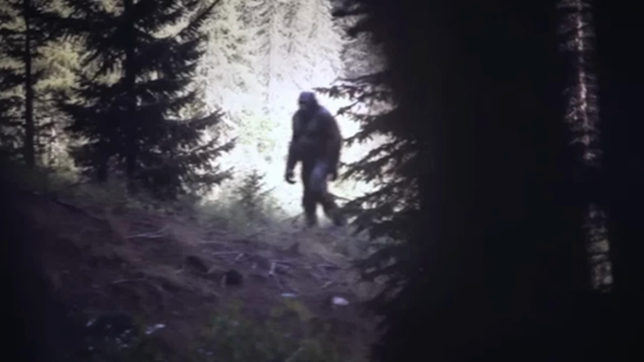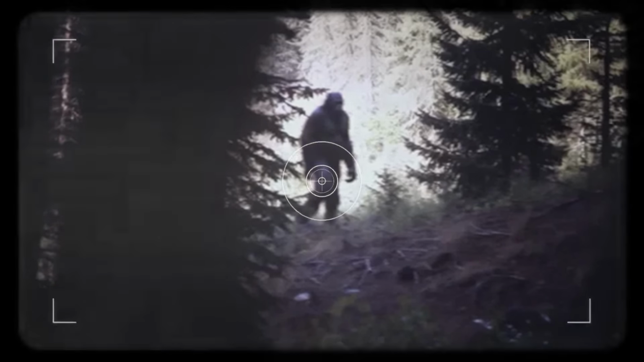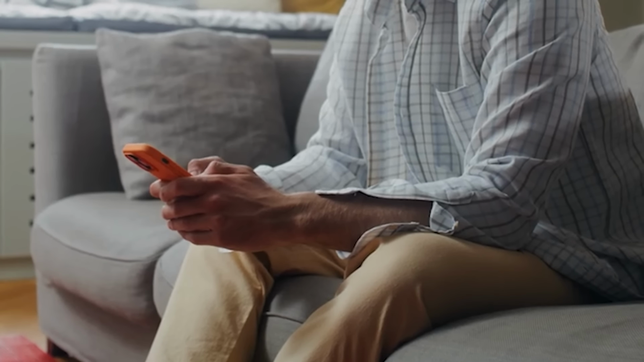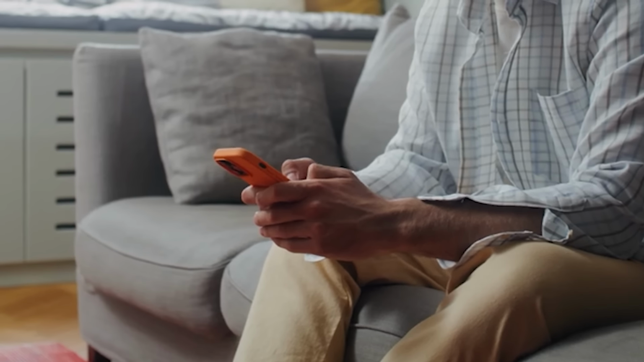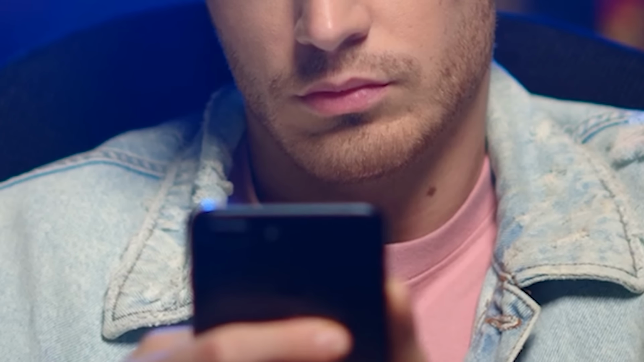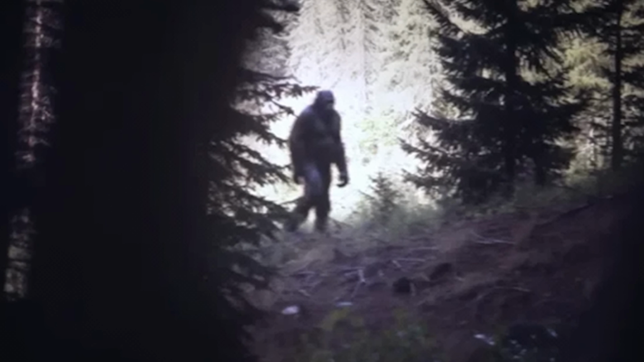And then, he saw it, a towering, dark-furred creature that would leave him shaken and the world wondering. With a racing heart, John snapped a single photograph, capturing irrefutable proof of Bigfoot's existence. But as he shares his story, he reveals the challenges he faced in sharing his remarkable find with the world. Despite initial disinterest, the photograph has finally gained traction, sparking intense debate and earning praise as the clearest image of Bigfoot ever captured.